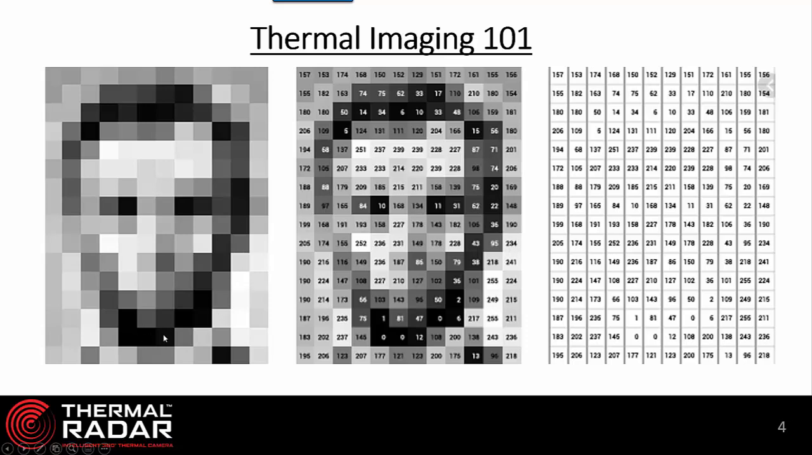Now, if you consider that all of those pixels have a variant of heat, so the black pixels are very cold, the white pixels are very hot, and the gray pixels are various shades of gray depending on what temperature they are. The middle picture shows that we have applied a numerical value to each one of those pixels.